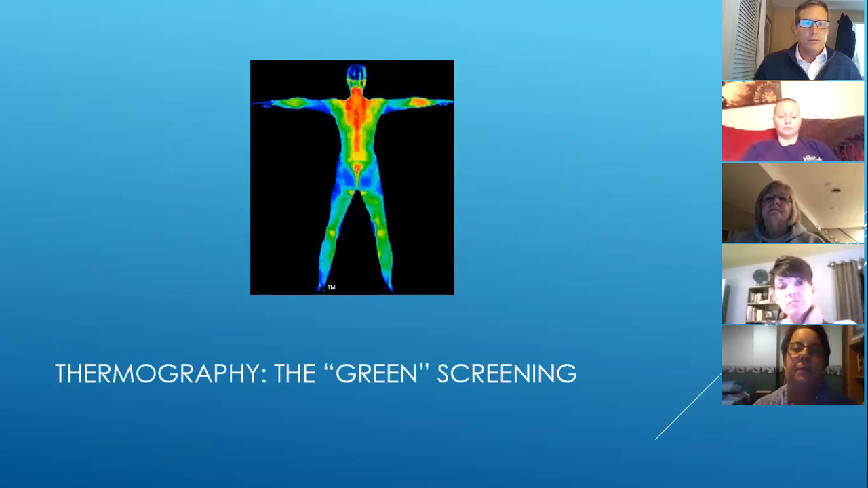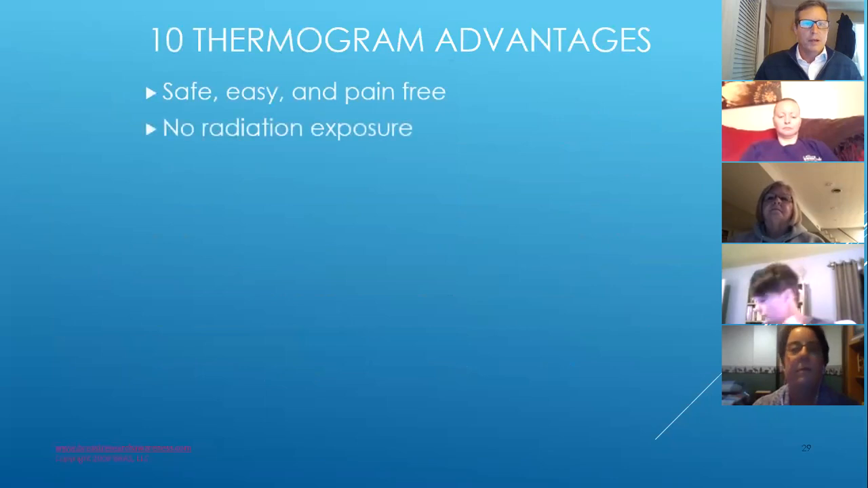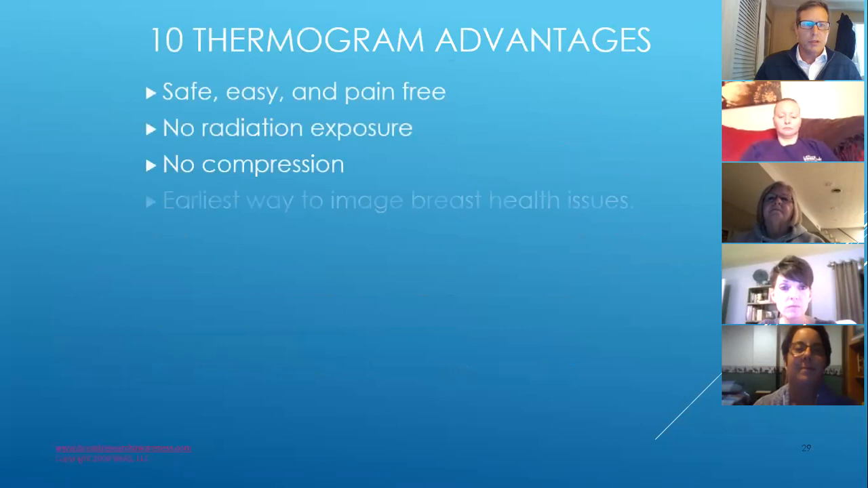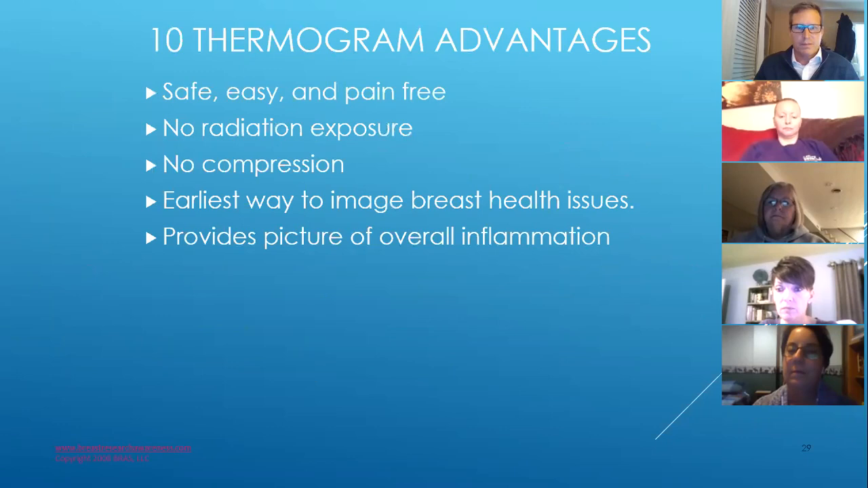So enough about that. Let me tell you a little bit about thermography. So let's get into this a little bit. So here's some highlights. It's safe, it's easy, it's pain-free. Nothing's going to smash your breast. There's no radiation exposure. It is the earliest way to image breast health issues. It provides a picture of overall inflammation, which we'll see. It is, in my opinion, the very best imaging for the lymphatic system.